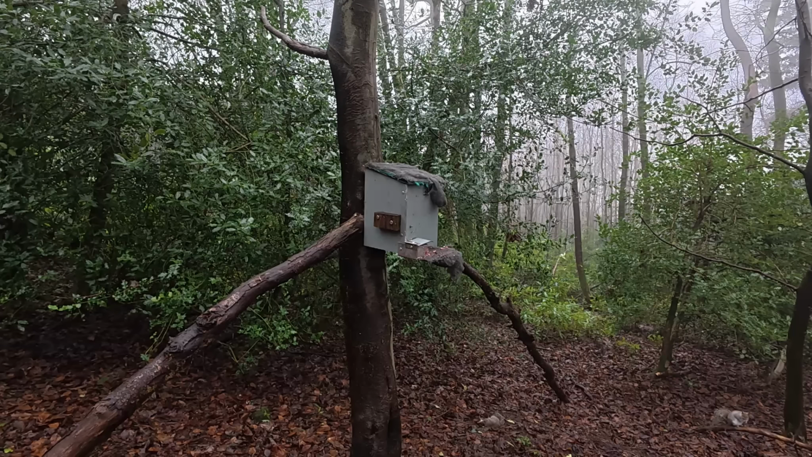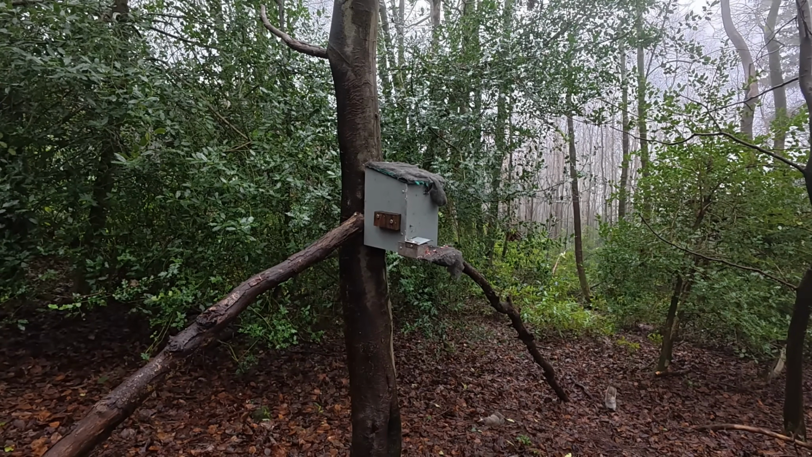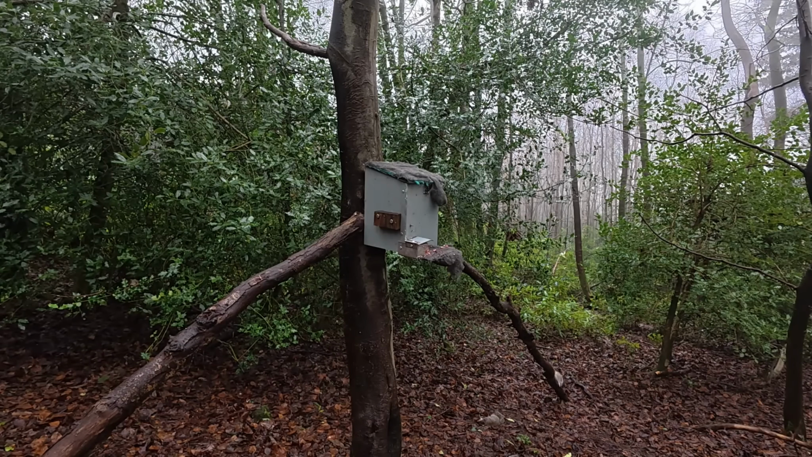Well, that's certainly boosted my confidence. 2 squirrels have come in very early, 2 clean kills, and now it looks as if we're on for a third, all within the first hour of me arriving.